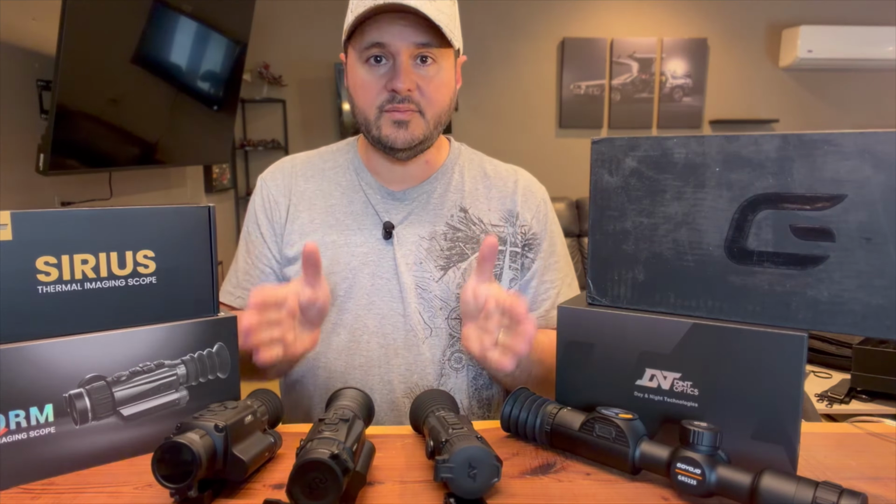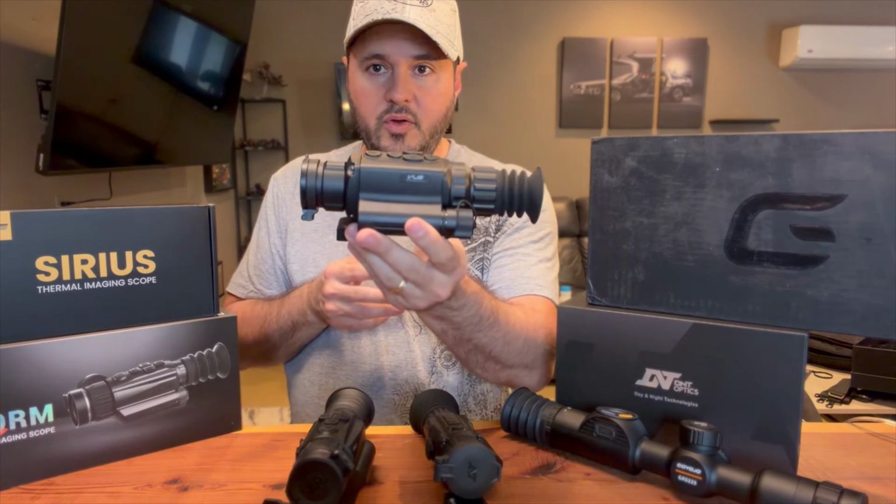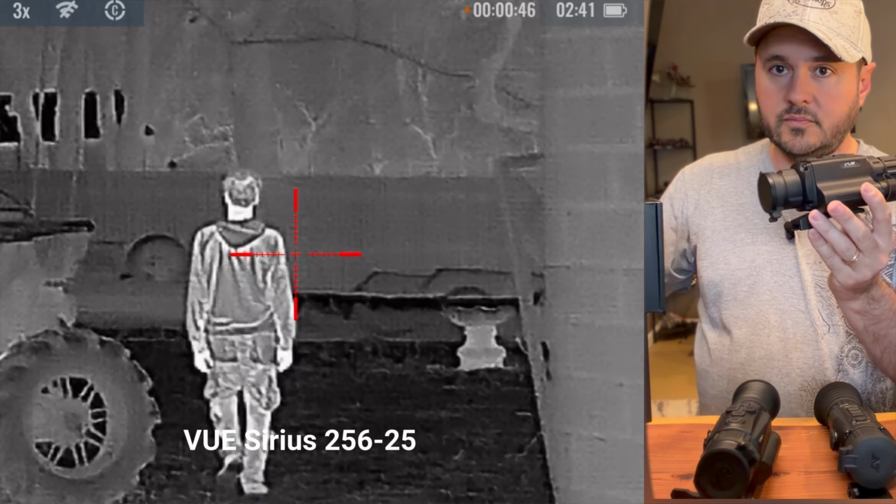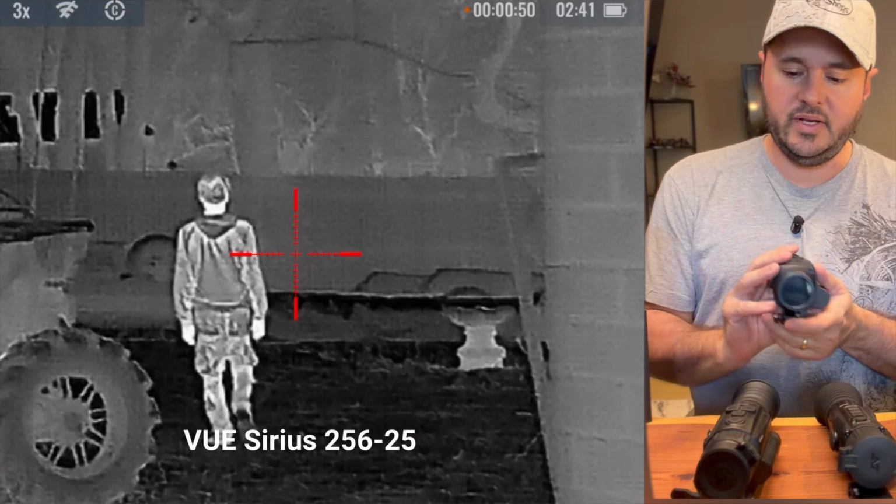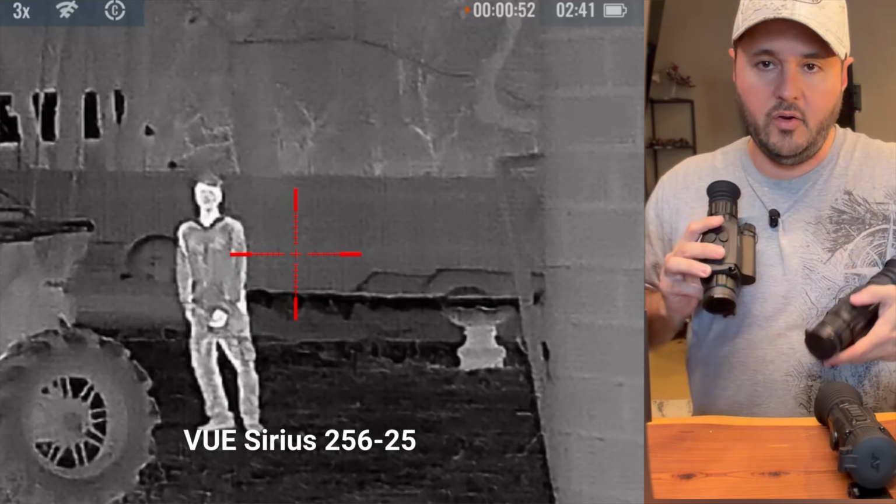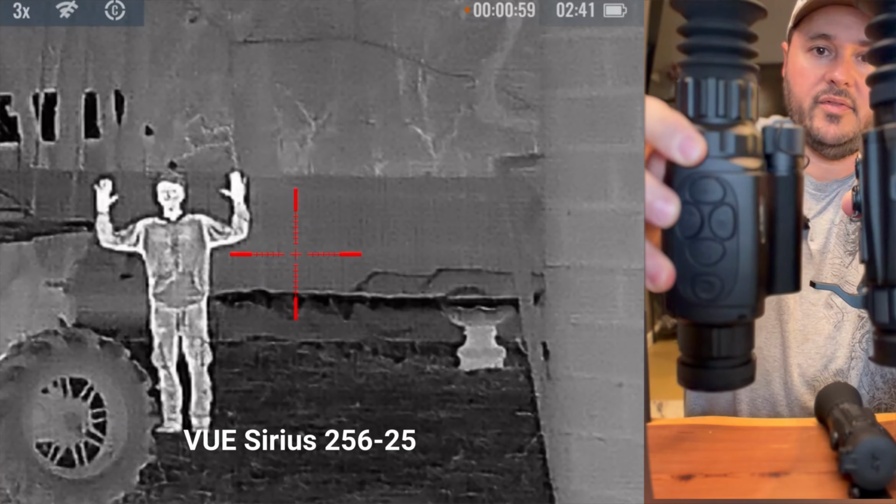All right, so that leads me down to these other 3. So now we're going to eliminate the Vue Sirius. That's this one. One of the reasons that I'm eliminating this one is I actually feel like it's a clone of the Storm by RIX. It's almost the same button layout on the top.